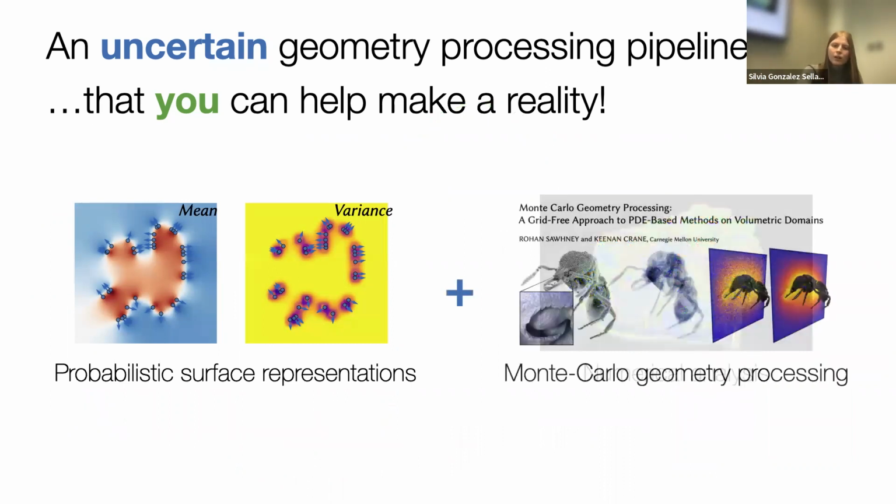I wouldn't know how to do this except that recently this paper came out, Monte Carlo geometry processing. Basically, to get the solution of a partial differential equation somewhere, you take random walks from that point until you hit a boundary. Then you add a little bit of that boundary condition, and that gives you the solution. This is called walk on spheres.